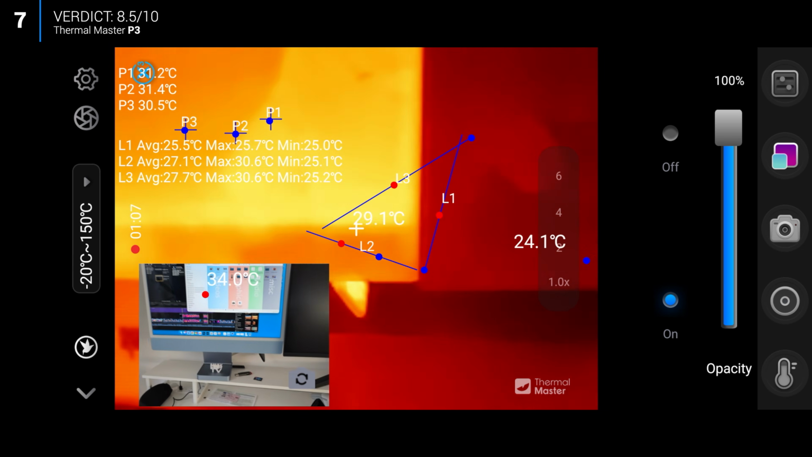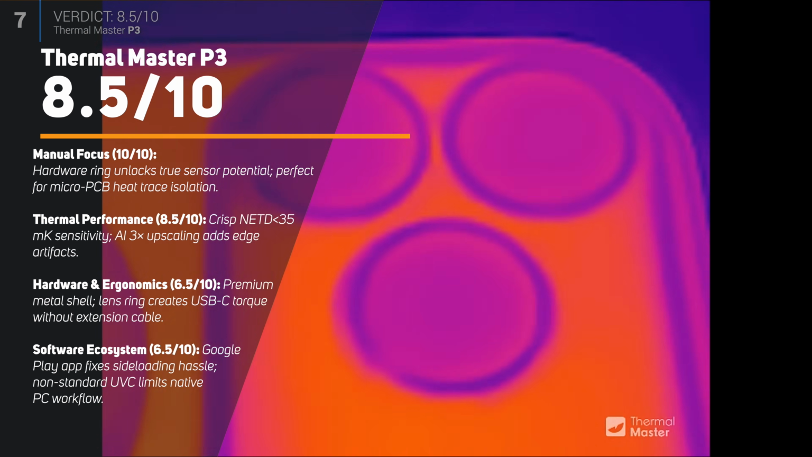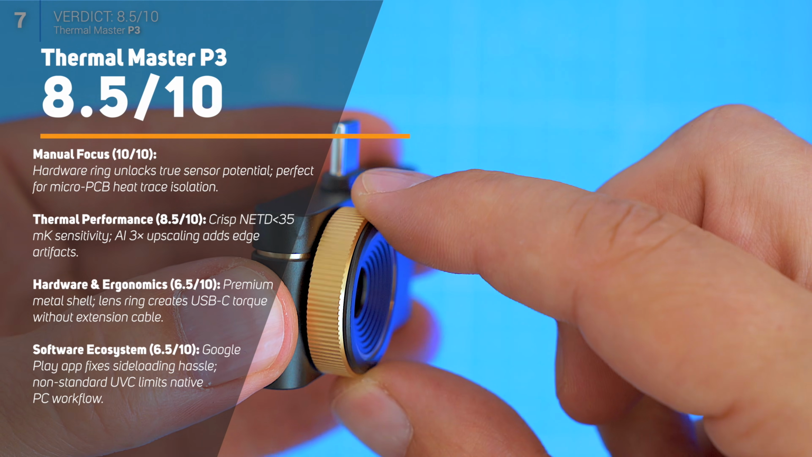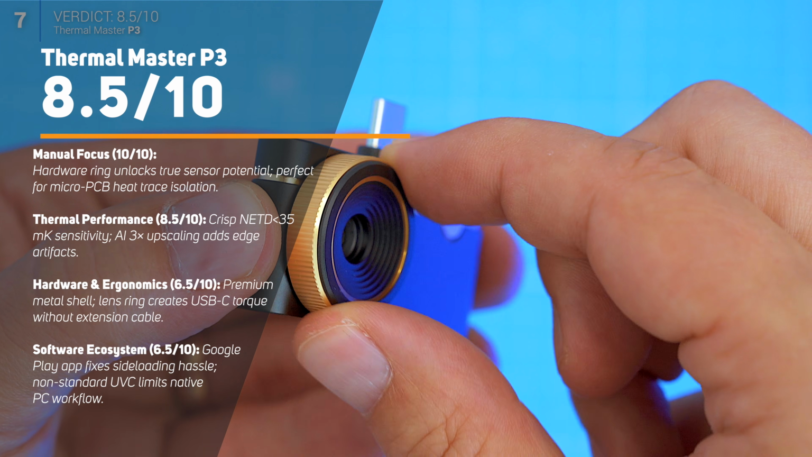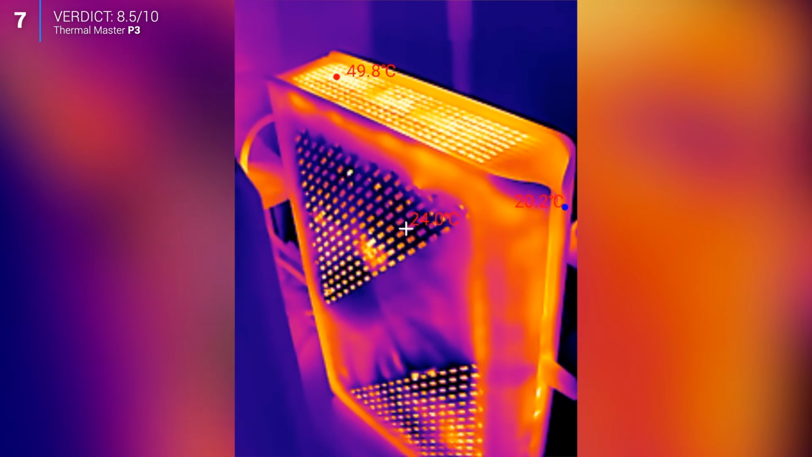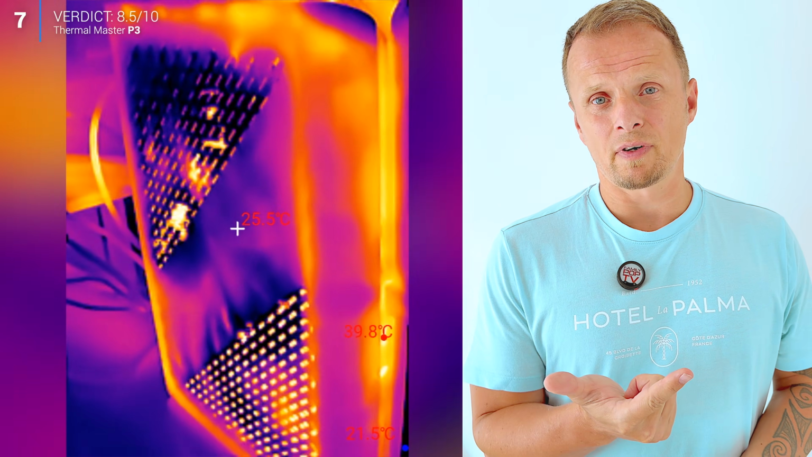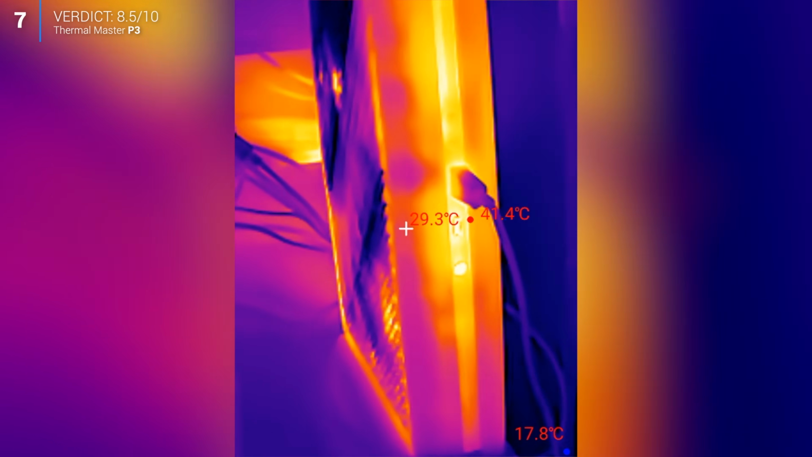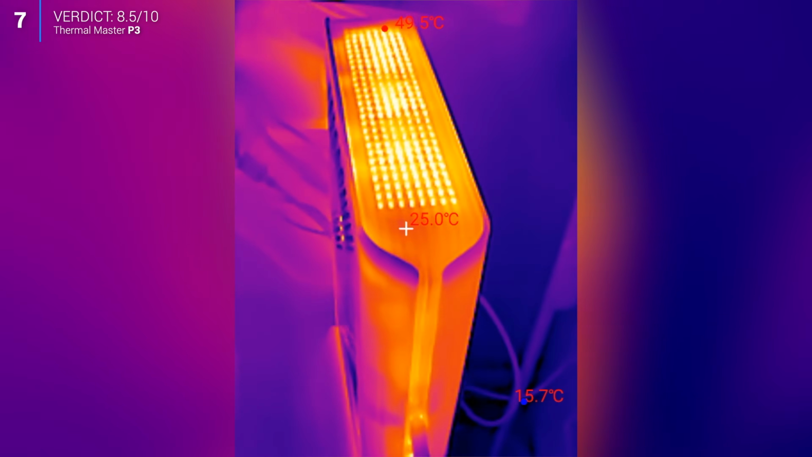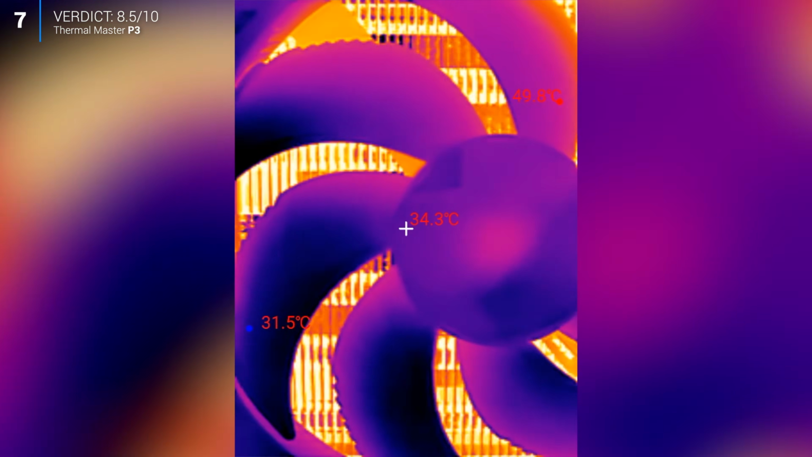Not because it has a dramatically different sensor, not because of the AI, but because I stopped second guessing what I was looking at. That tiny focus ring gave me something I didn't realize I'd been missing. Confidence. The funny thing is that Thermal Master didn't completely reinvent thermal cameras. Most of the hardware feels familiar, most of the concept is familiar, yet somehow one tiny mechanical change completely changed the way I use it. I didn't switch because I wanted a new thermal camera, I switched because I stopped second guessing what I was looking at.